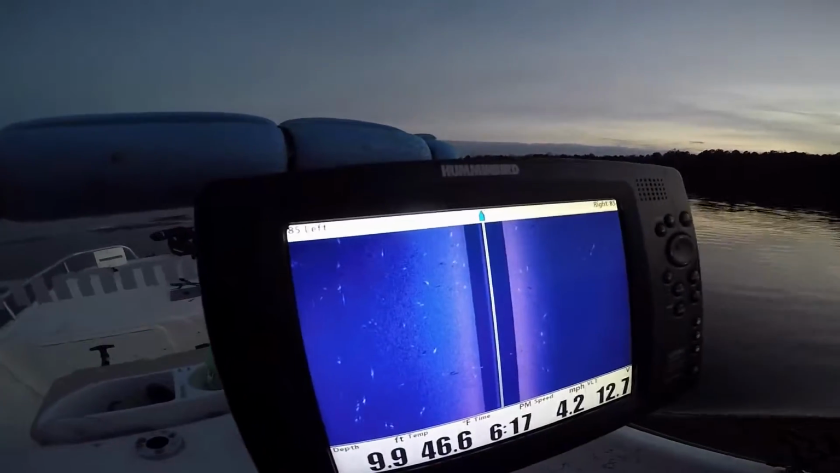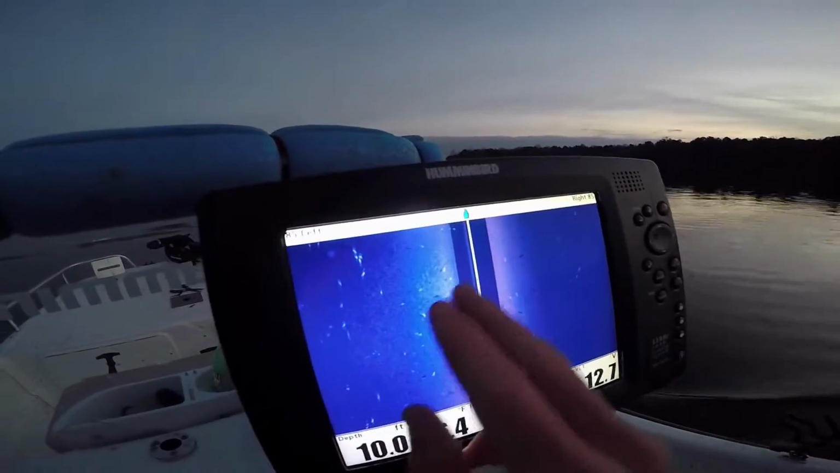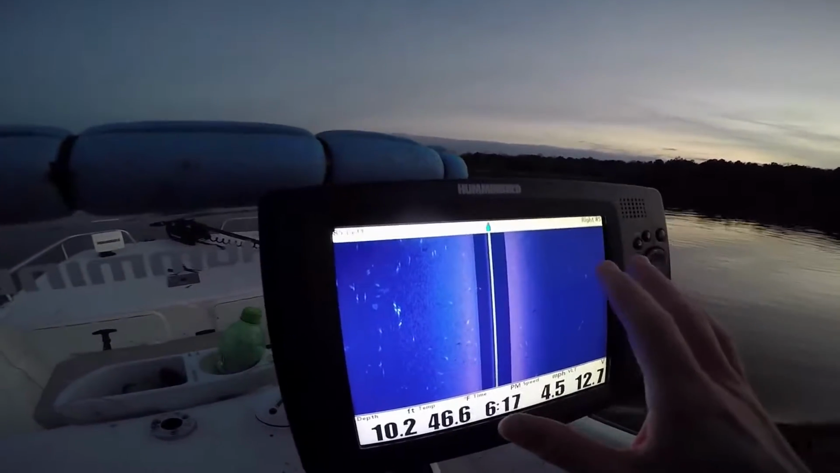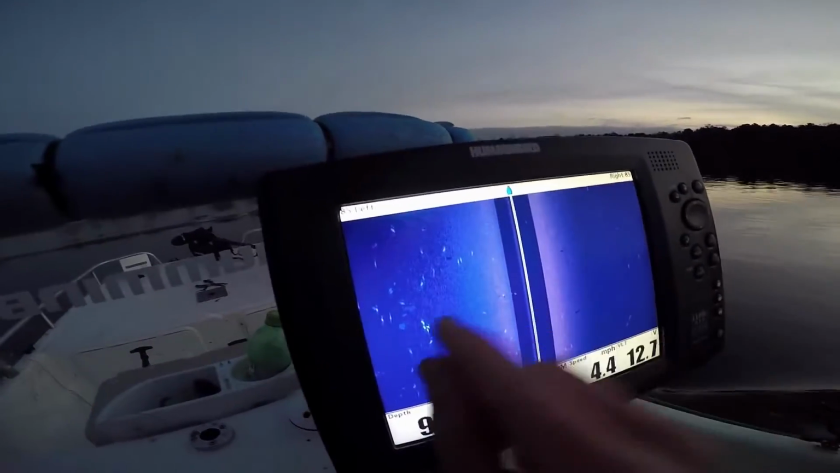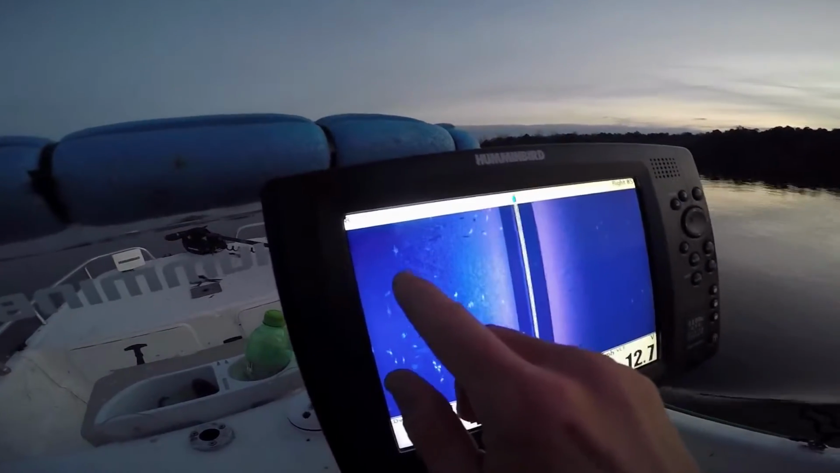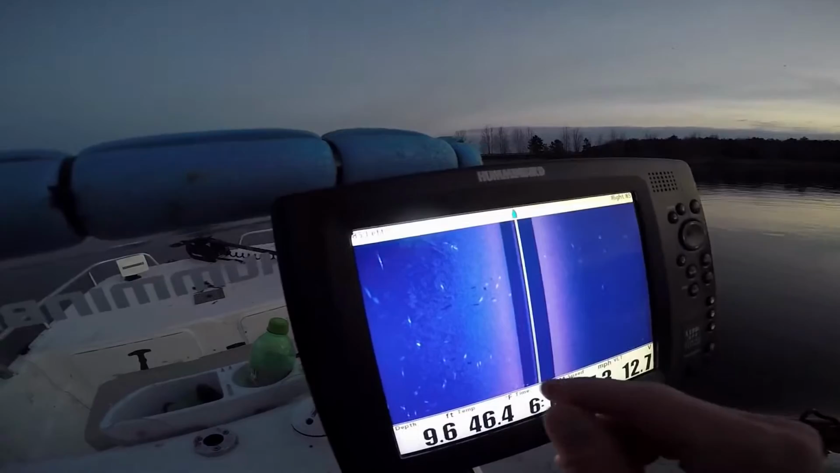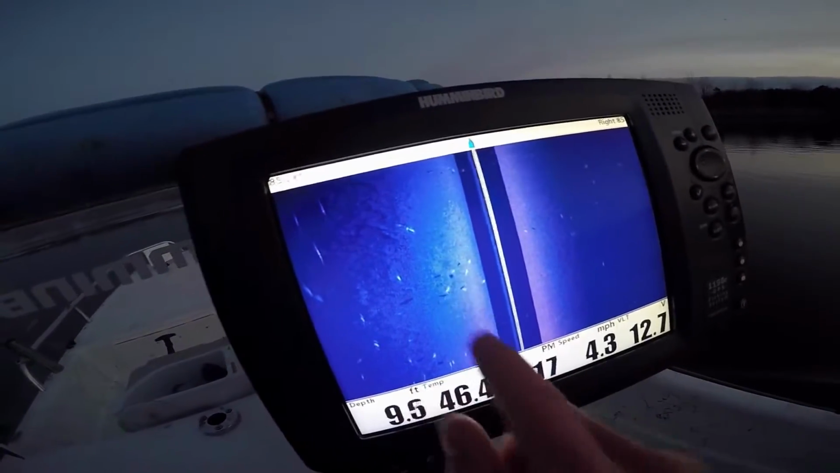A rock, or say a tree, or something like that, it's going to show up, but it's not going to show up as bright as these, because like I say, fish are displayed on your side imaging as hard returns. So you're going to get that nice hot white streak. There's no branches coming off these streaks. They're not round or anything like that. So you know they're not sticks or anything of that sort. I mean, these are fish. You can see them just as clear as day with the shadows behind them.